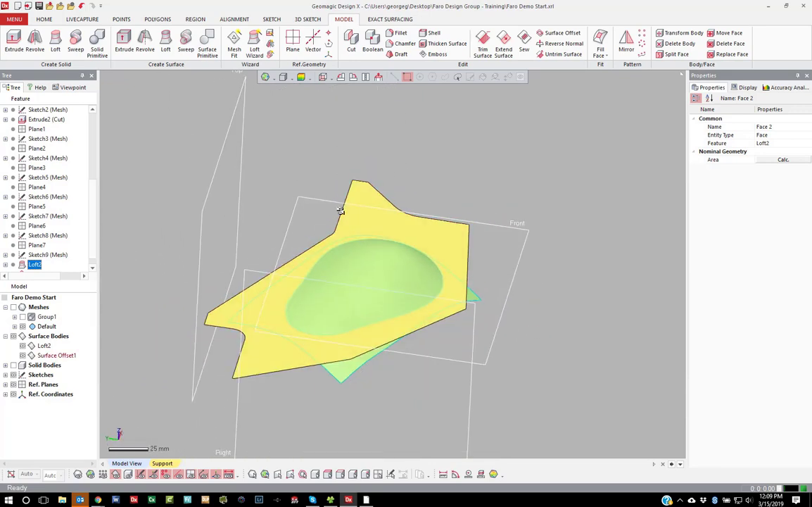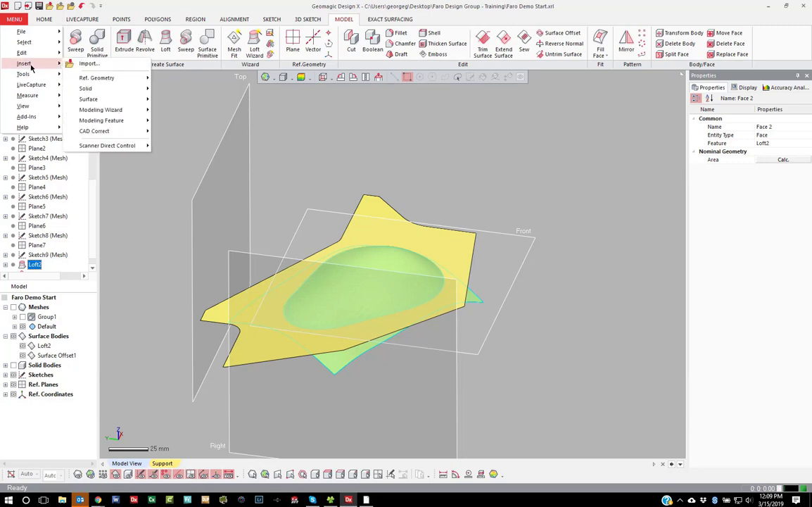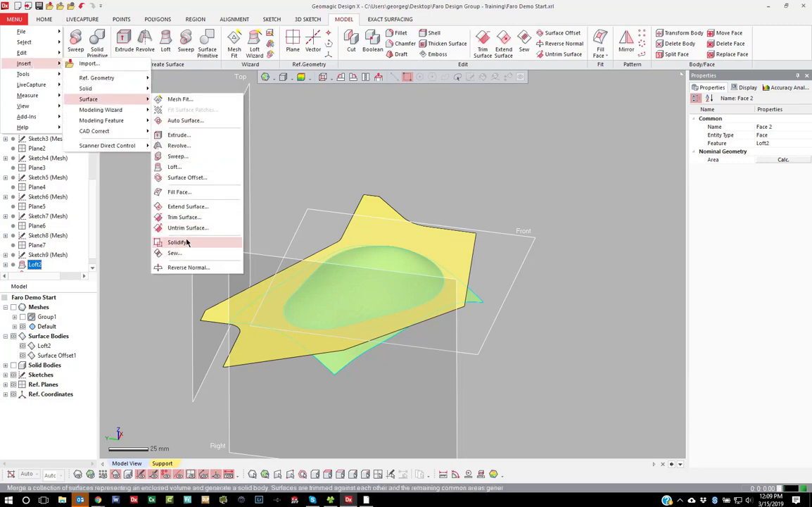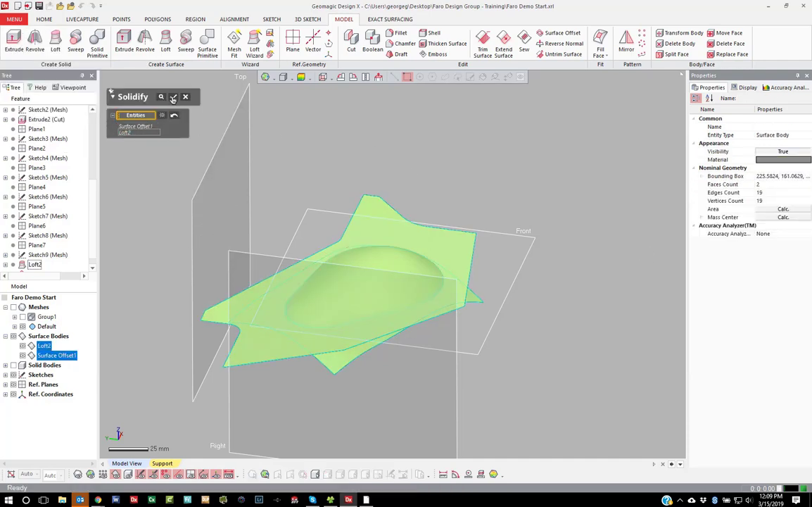If they do intersect, like this does, if you properly fit that mesh Loft Wizard, you come over to Menu, Insert, Surface, Solidify. Select both of the surfaces. If they form a bounded volume, it will create a solid from them.